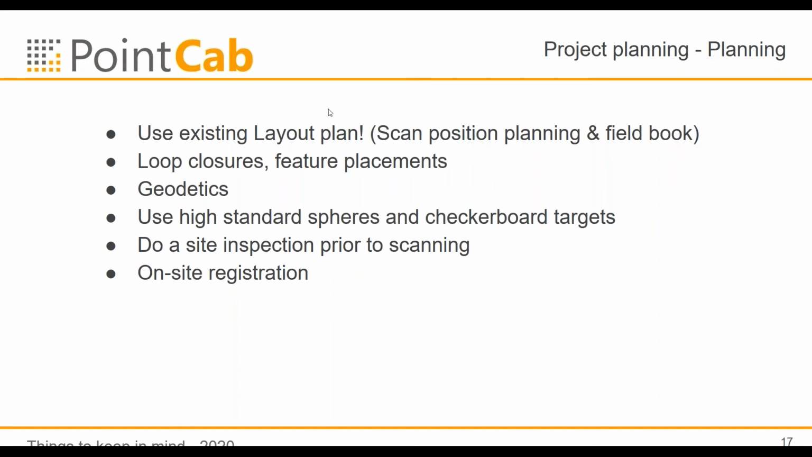You can use the layout plan as well as a field book. So if you're in the field, mark where you have taken your scan positions, because perhaps somebody else is doing the registration, perhaps more than one scanner is in use and you don't know where the other person was standing.